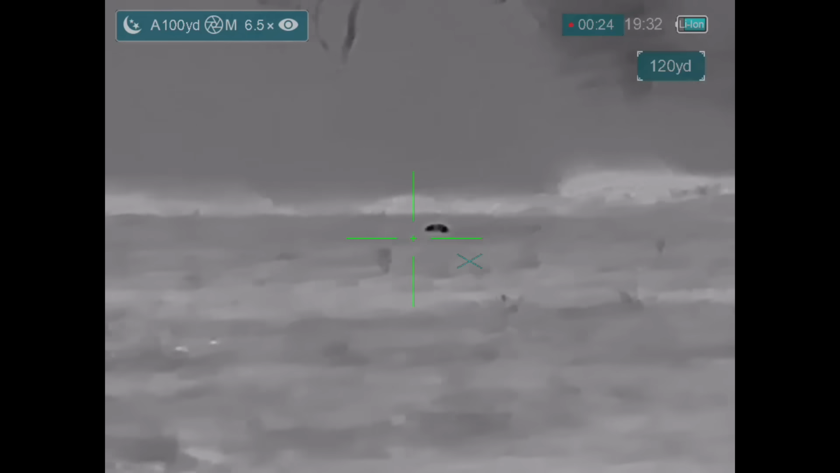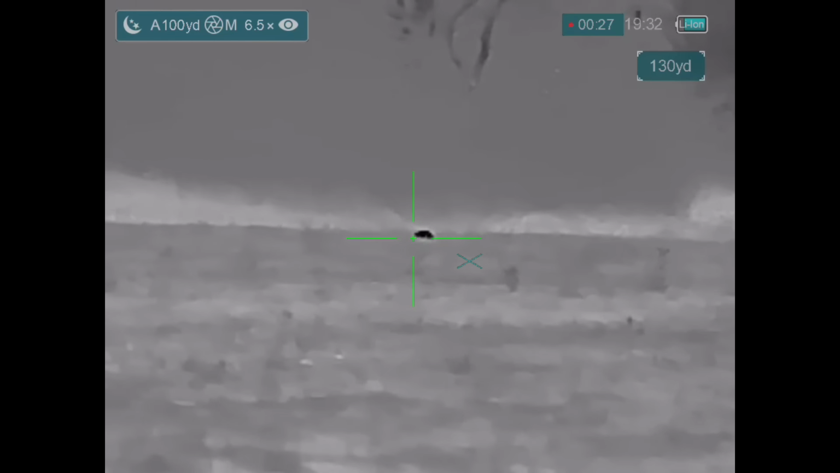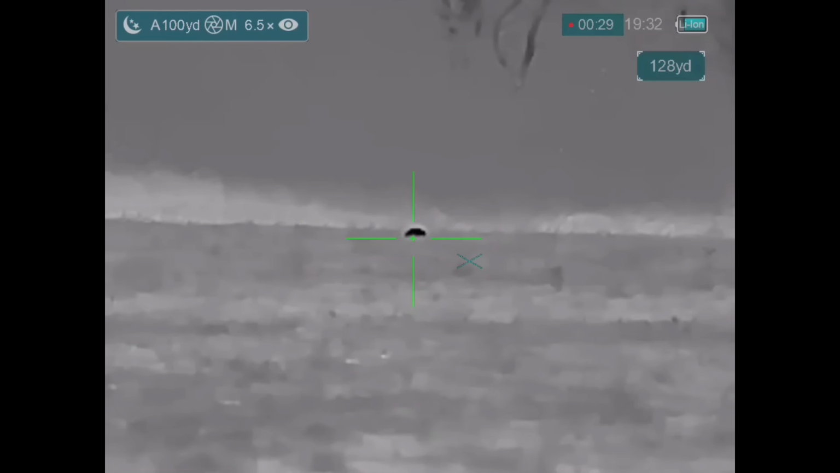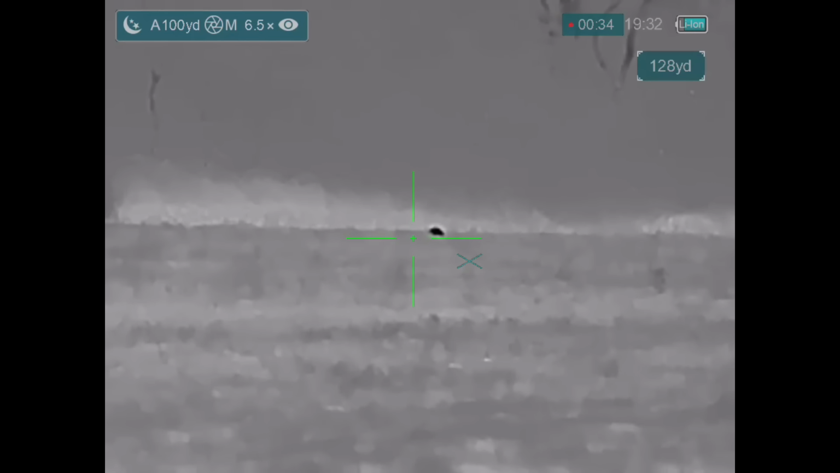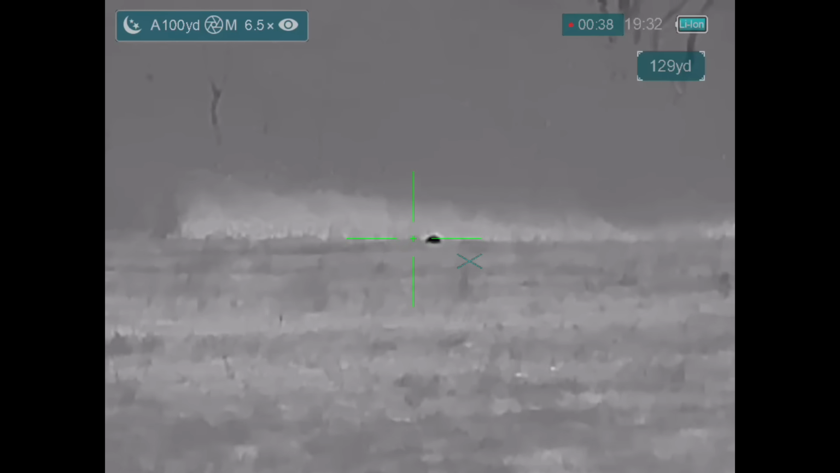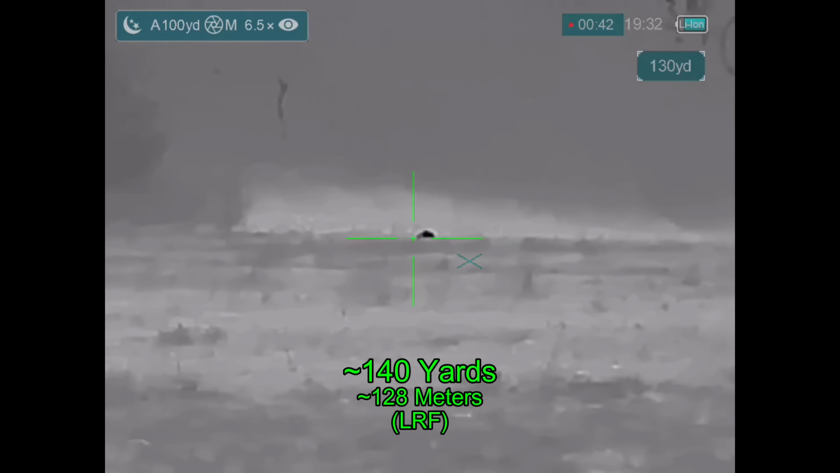This one is taken off running. I want to get a shot on it before it gets too far away. But every time I line up on it, it starts moving again. And here we go.